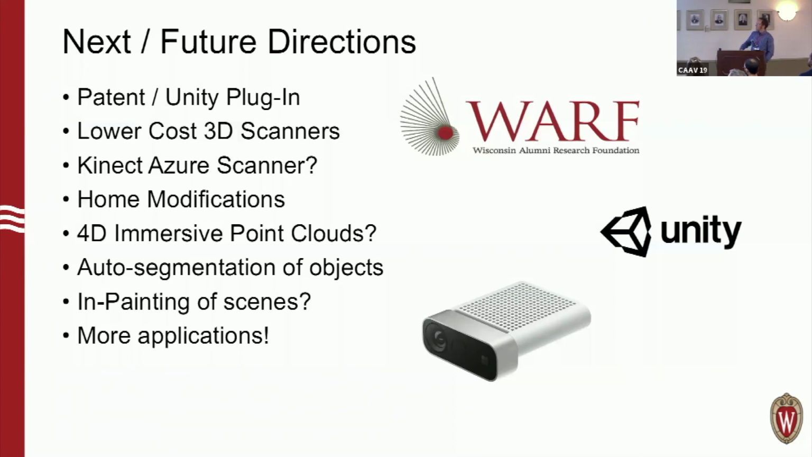Next, some other directions we've been exploring are just lower cost 3D scanning technology. So can we use, for example, the new Kinect scanner to do some point cloud acquisition? Turns out you can sync them together as well, which is pretty cool. So the quality isn't going to be nearly as close as what a LiDAR scanner is, but the cost is going to be a lot less potentially. So there's potential benefits there.